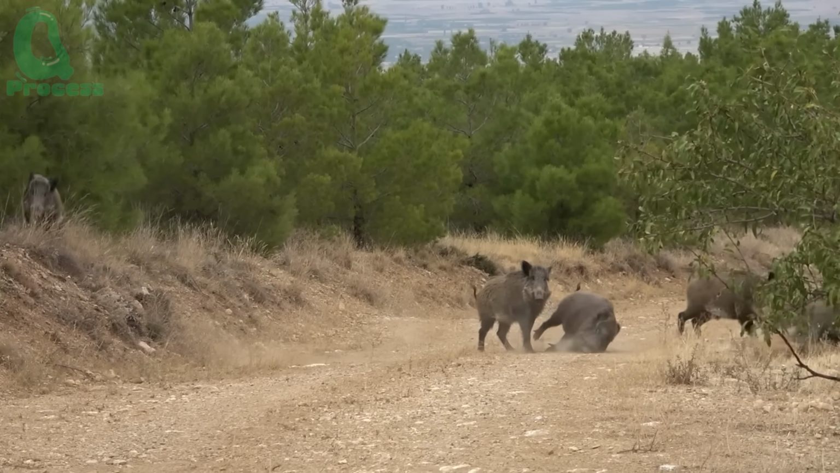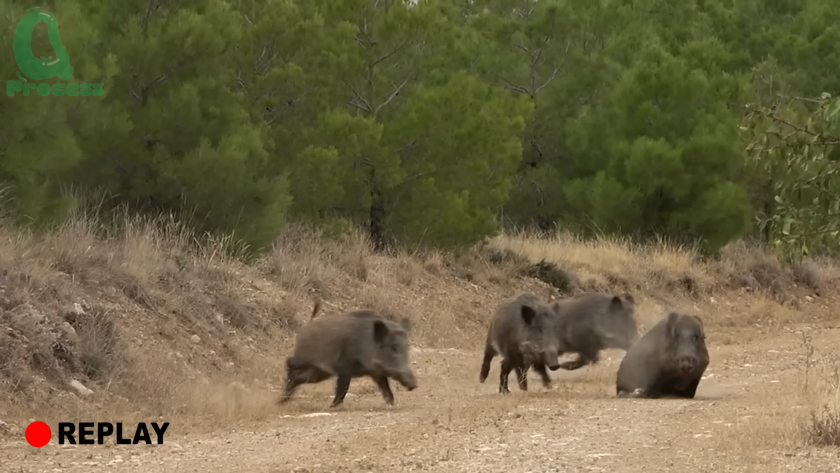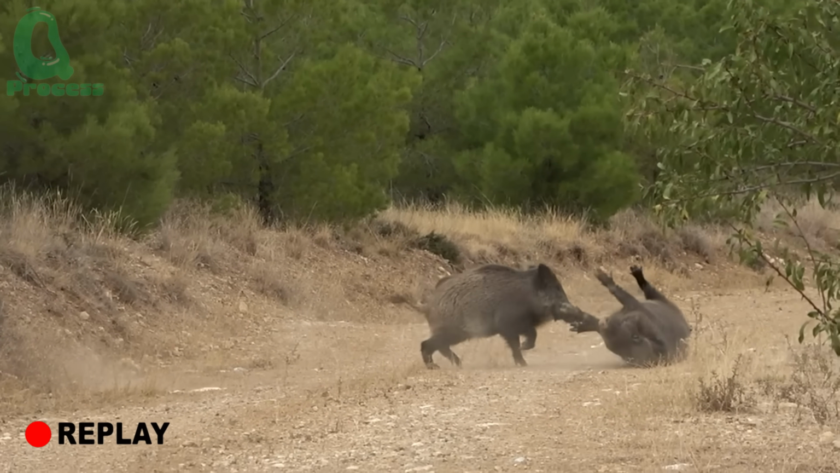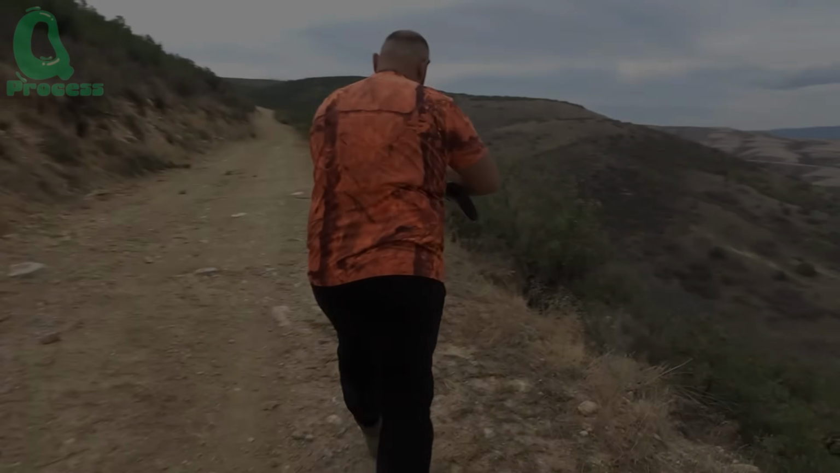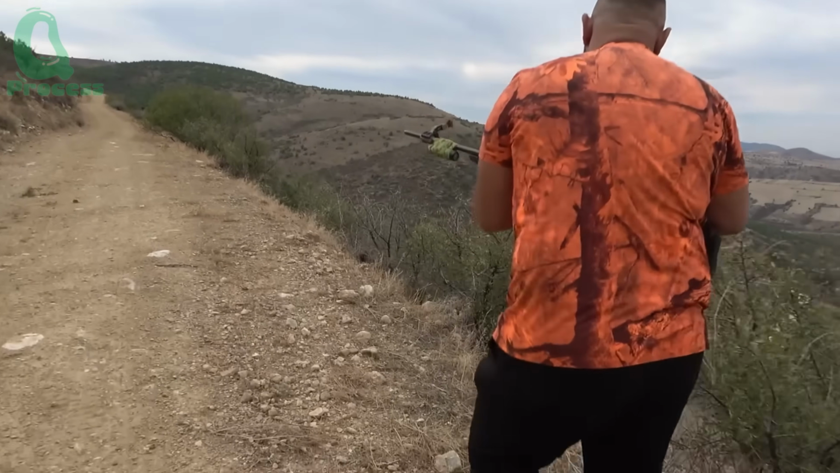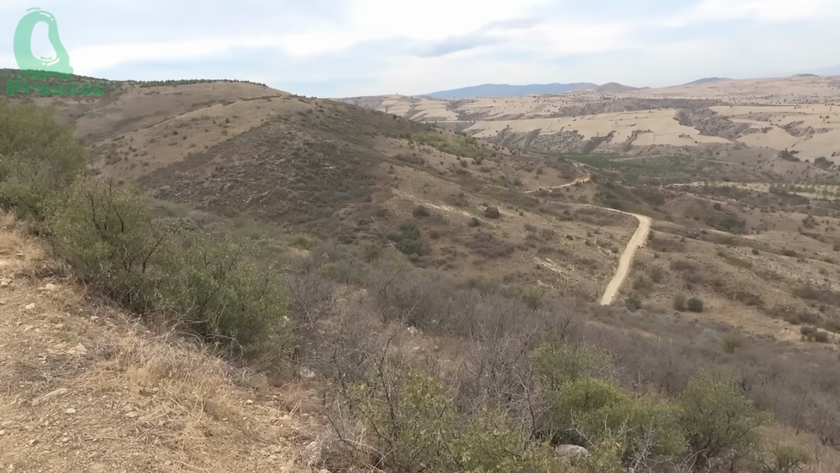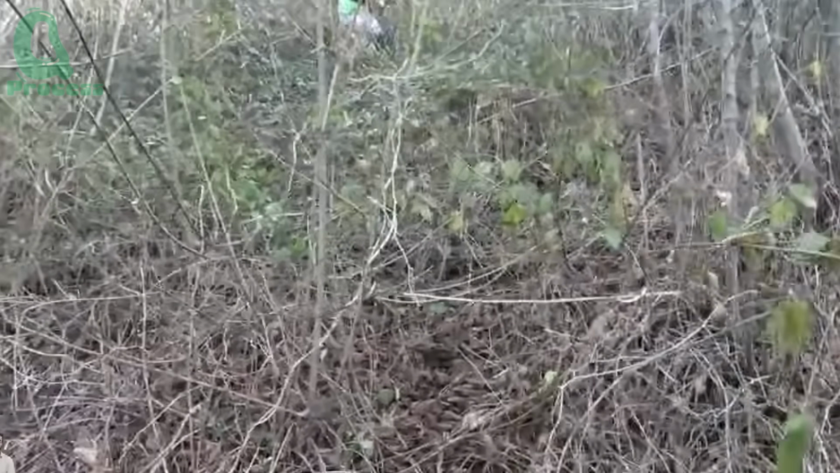Just as they ventured deeper into the forest, a herd of over 10 wild boars suddenly burst out of the underbrush like a storm. The hunters were caught off guard, barely able to react. In the chaos, one quick-thinking hunter pulled the trigger and brought down 2 of the beasts. The rest of the herd, panicked and squealing, bolted deeper into the jungle. Wasting no time, the hunter immediately sent out a warning to the other group about the sudden danger.